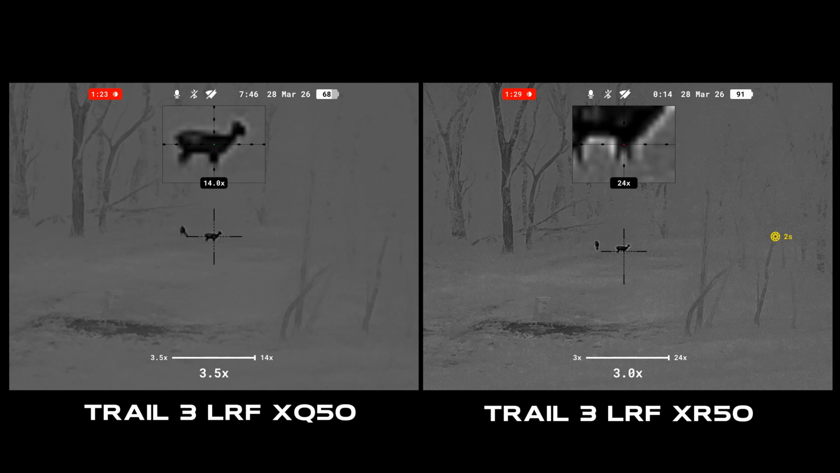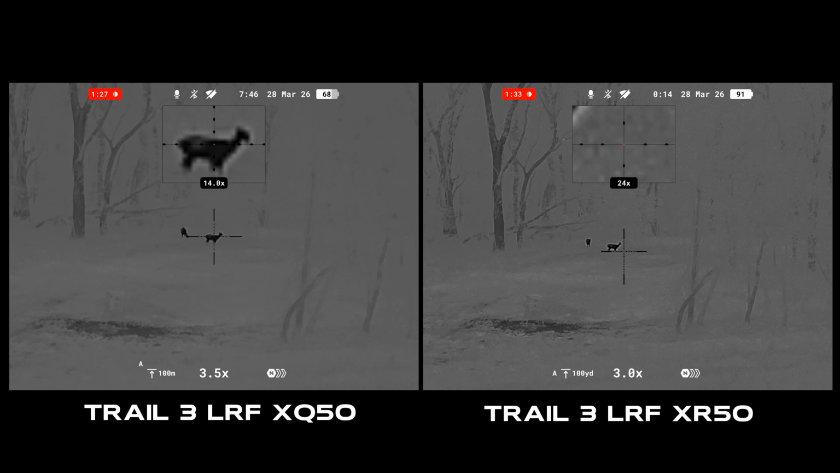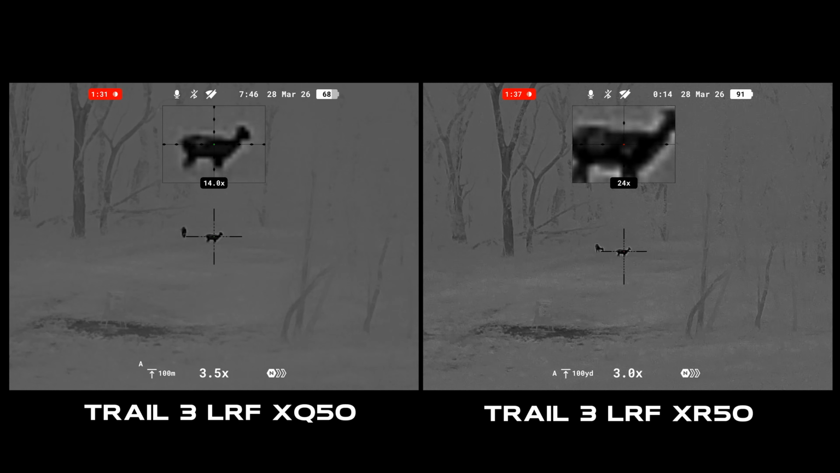Field of view is an angular measurement. Figure that out, and then you can see, all right, for me personally, I do not like to have a unit with less than 10 degree field of view if I'm closer than 50 meters. If I'm beyond 50 meters, yeah, 7.5 or 8.8 is more than good enough. Then it all comes down to what kind of detail I expect for the different ranges I'm shooting at.